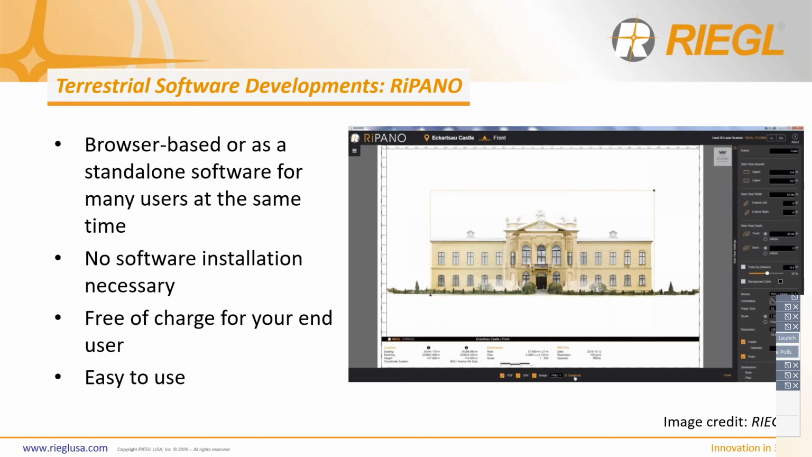One of the cool things I think about Rypano is that you can actually have many users using it at the same time. So you could send somebody the same data set, and you could send that link out to 10 people. All 10 people could be using it, and everybody would still be able to use it. So no additional software is needed to be installed for your end user. It's free of charge for your end user, and it's easy to use. So with Rypano, once you export the project, you actually can send a web link directly to your end user for their use, so they can review the project, do simple measurements, do marker definition and path definition in the panorama view in the software.